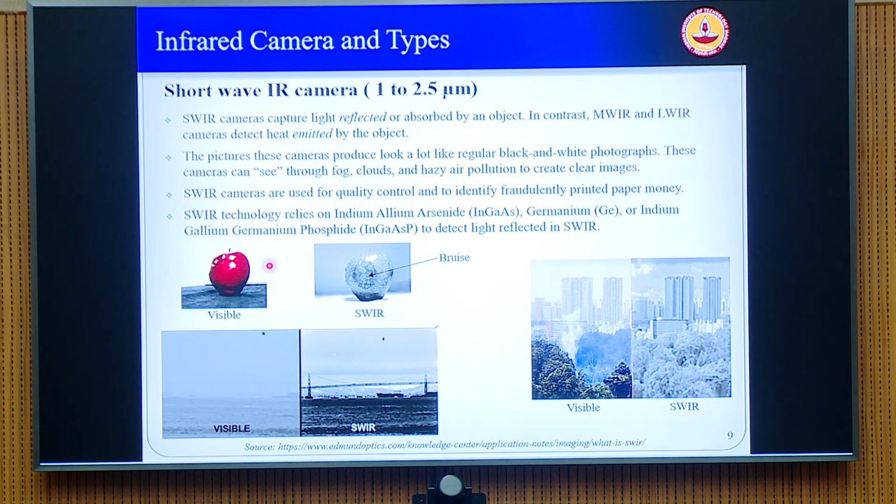One principal difference is that there are some shortwave cameras which work on the concept of emission from the surfaces and capturing this emission by the detectors, as the midwave and longwave IR do, but mostly the shortwave IRs work on reflected light from the objects, just like your normal visual cameras do.